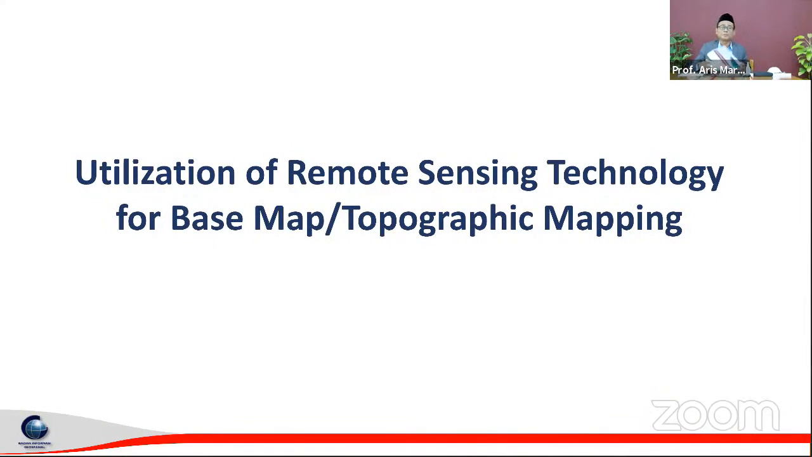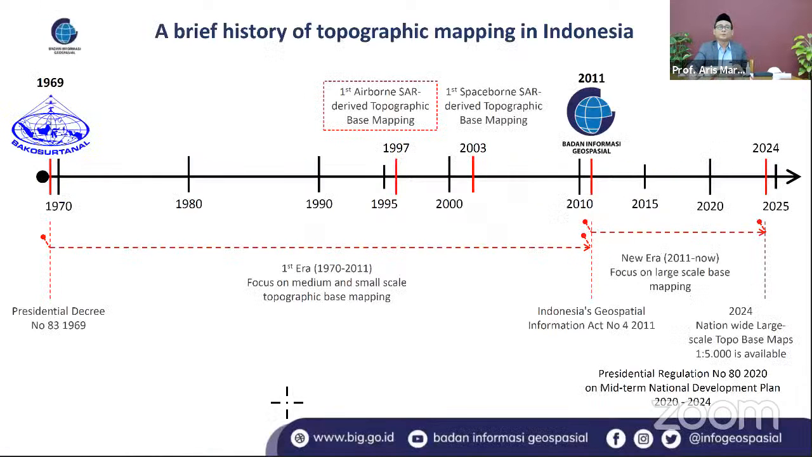My topic will be how we can utilize remote sensing technology, especially to fulfill our task, which is the base map or topographic map of Indonesia. Before we start, I would like to briefly introduce our agency first.